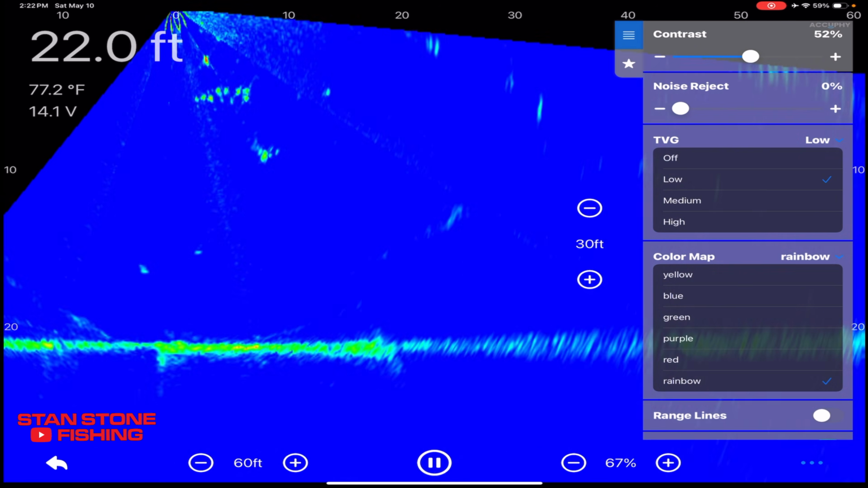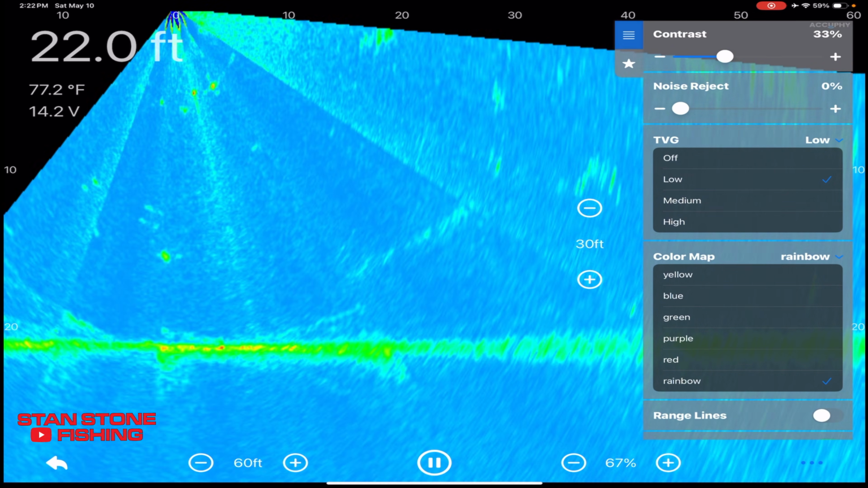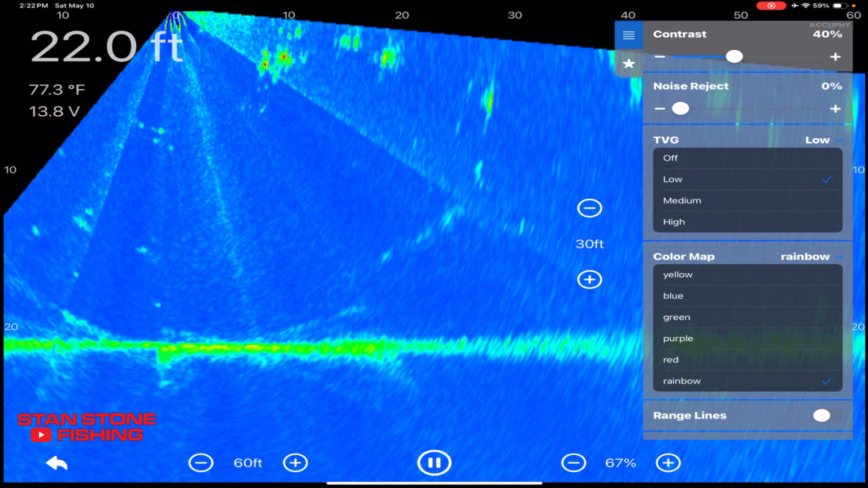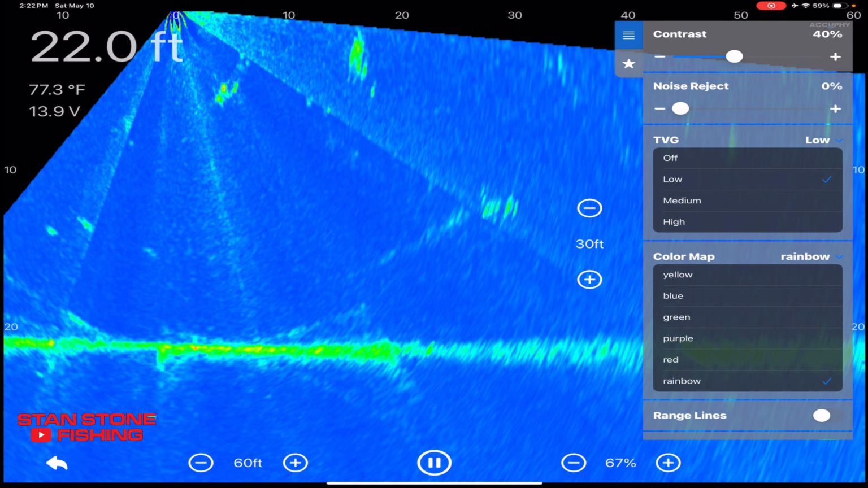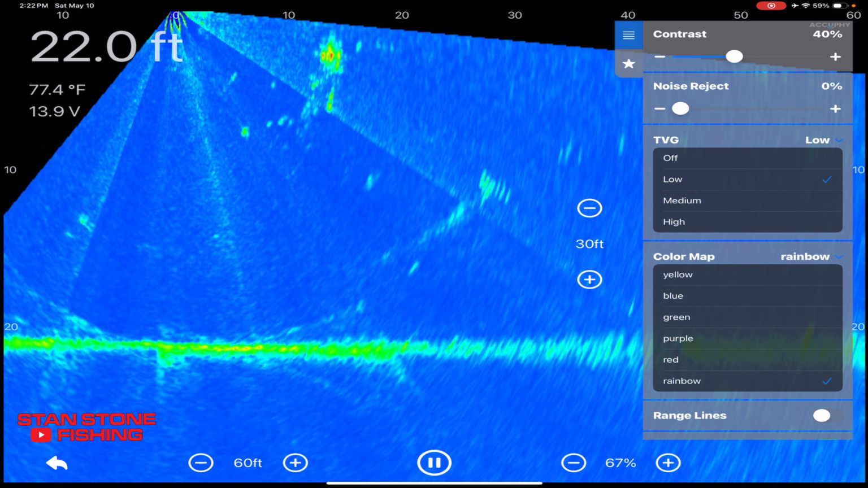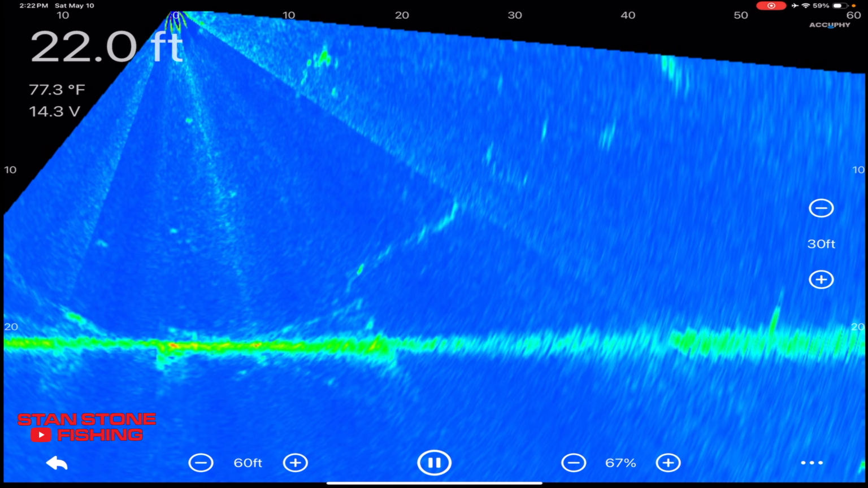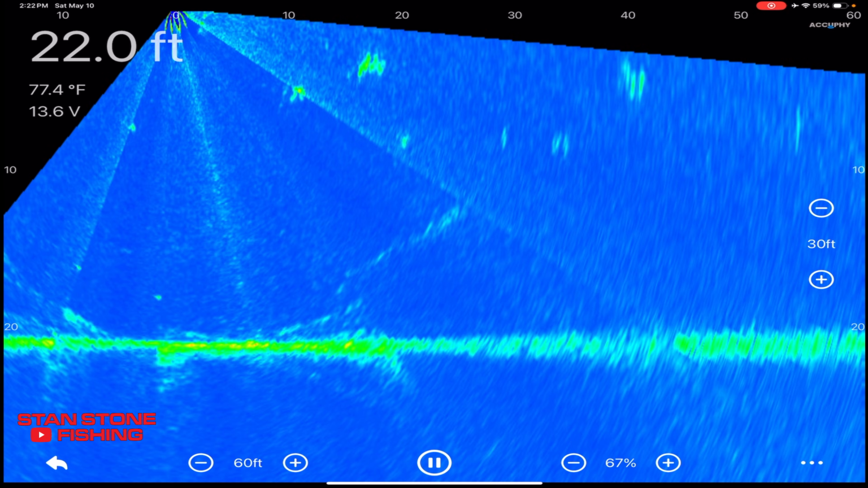Contrast is at 43%. You can dial it in whatever you want. I think it looks really good around this 40% range. So I'm going to go with contrast at 40, noise reject at 0, TVG low, and we're going to go with rainbow. And we'll just take those off. So that's what we got right there. You can let them fish.